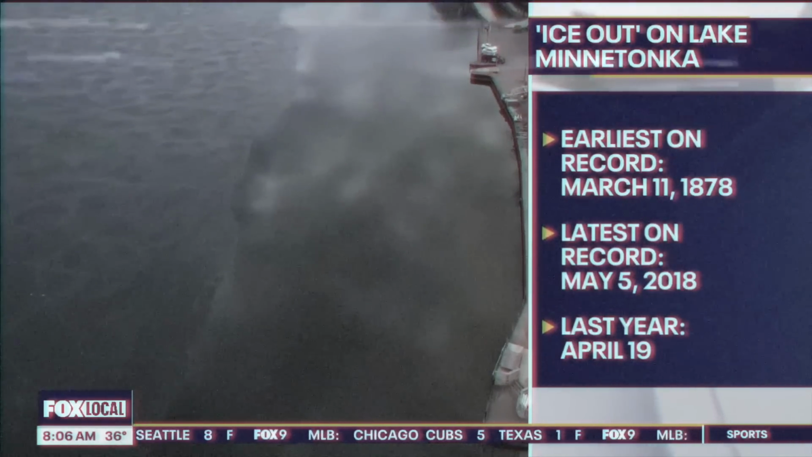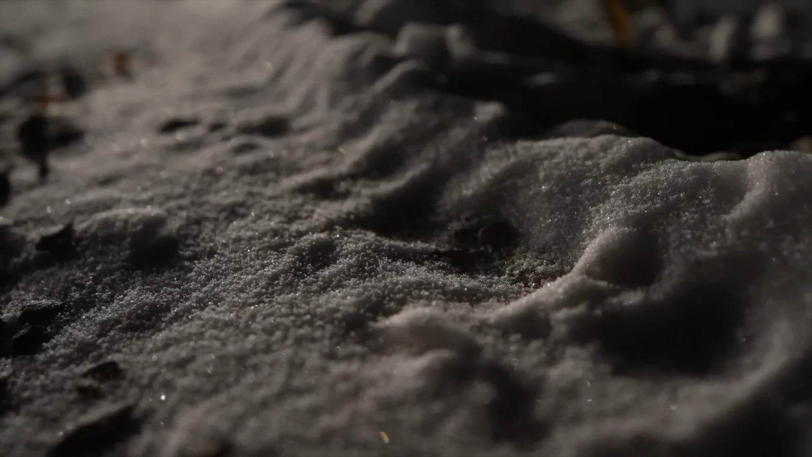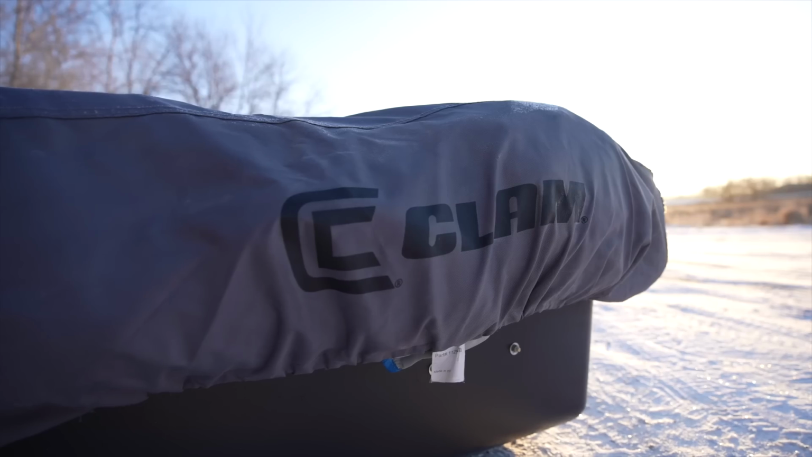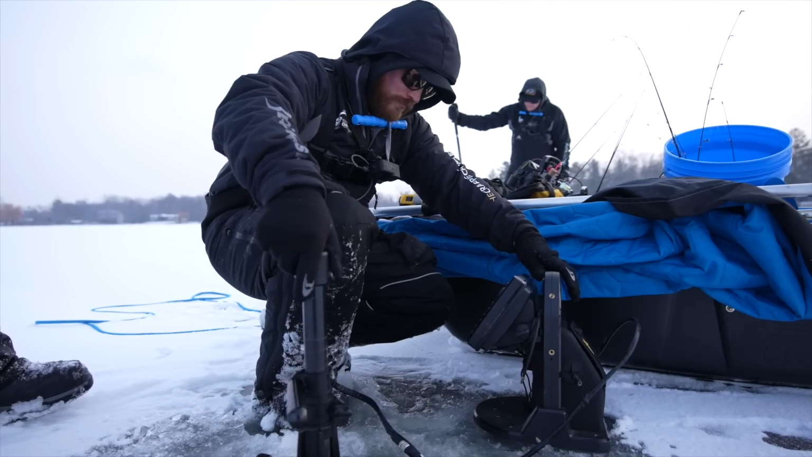On New Year's, instead of ice fishing and downhill skiing, people are wake surfing and jet skiing on Lake Minnetonka just because they can. From January 11th to January 18th, Minnesota finally receives sub-zero temperatures. A sheet of ice forms, 10 inches in 1 week, and this is where our story begins.